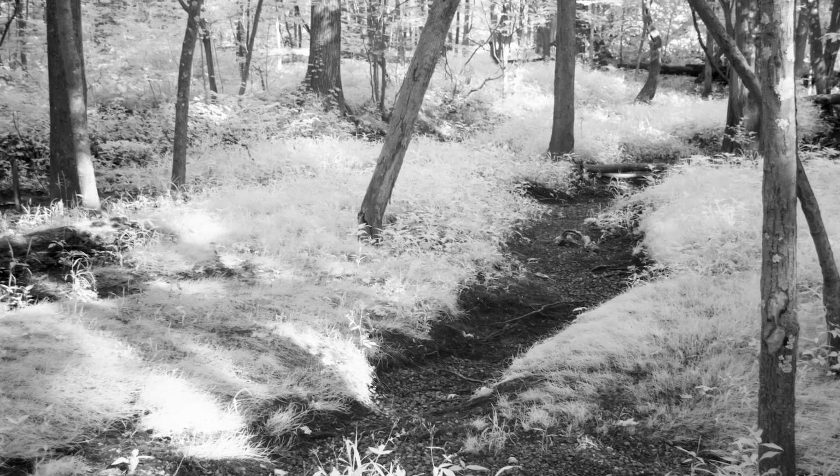So I'm constantly thinking about how the infrared is going to affect the image. I'm looking for contrast because of black and white. So this to me is the ideal content for my composition.